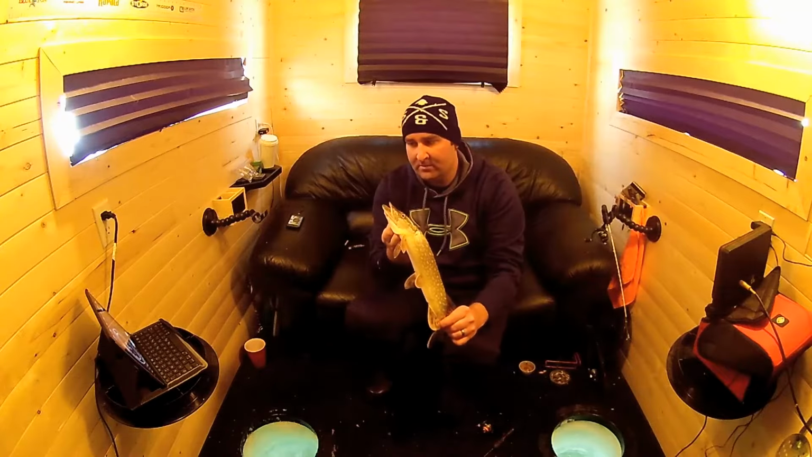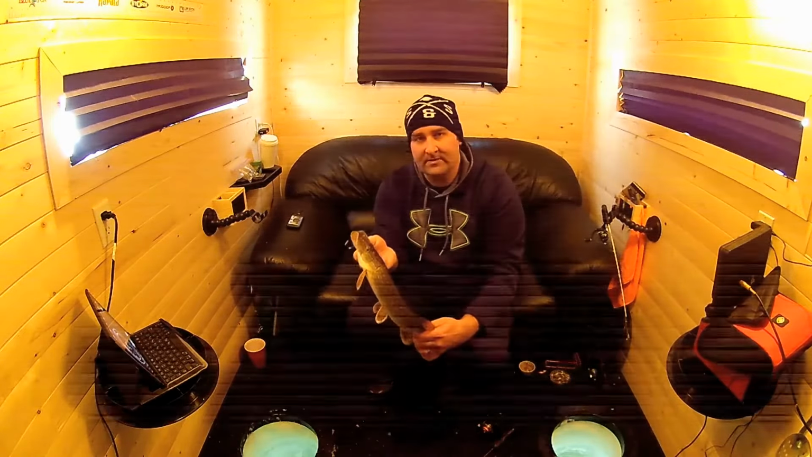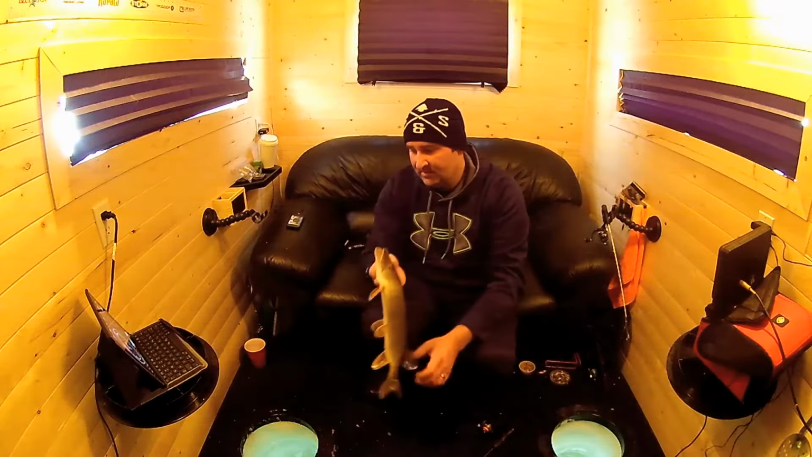So that Deeper really helps me get these fish. Knowing where they are and being able to get that hook in front of them really pays off. So just a little guy, but we'll take him.